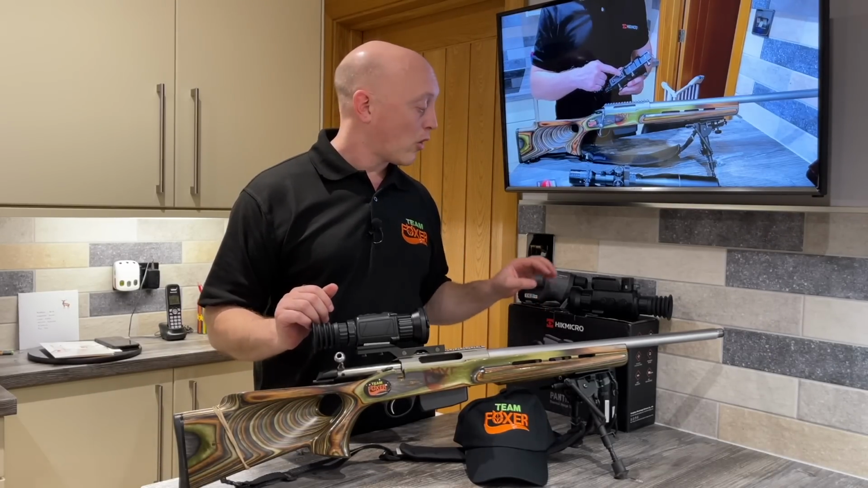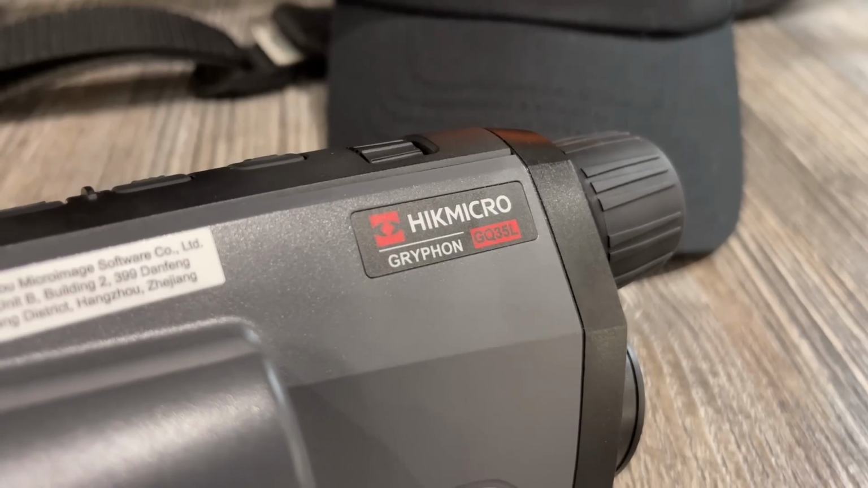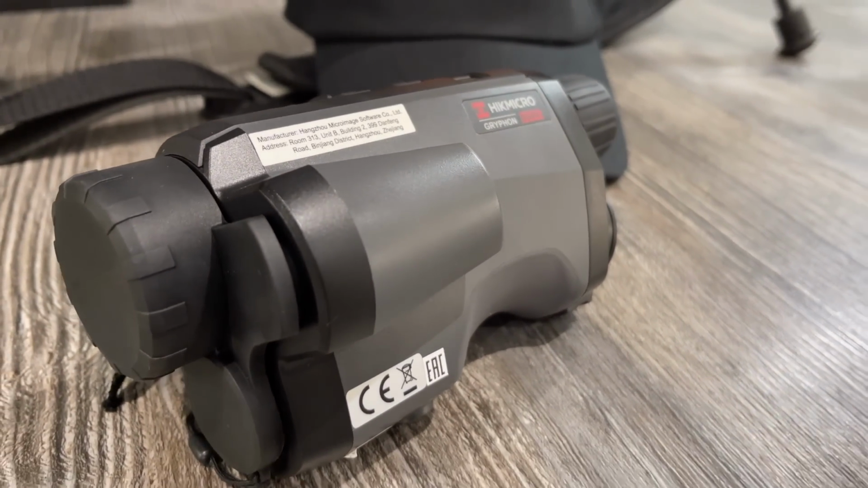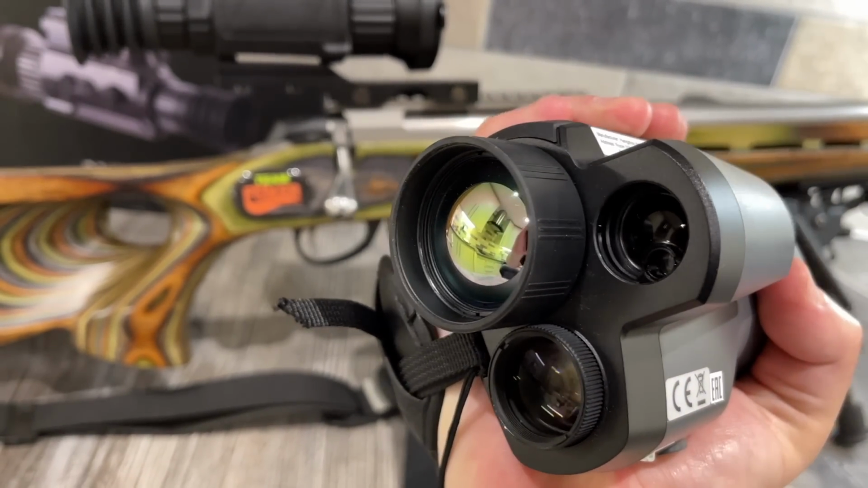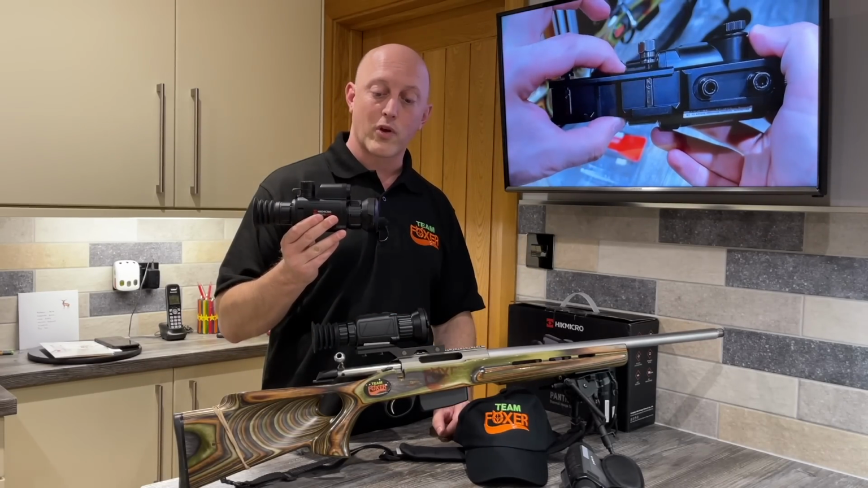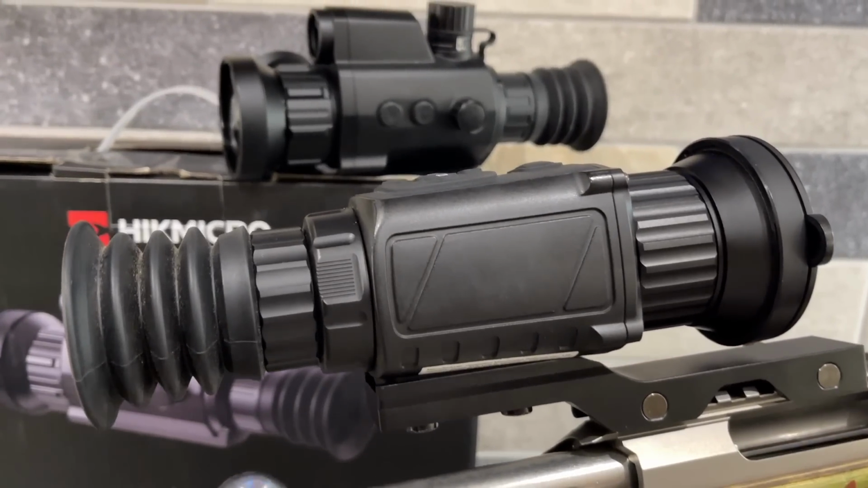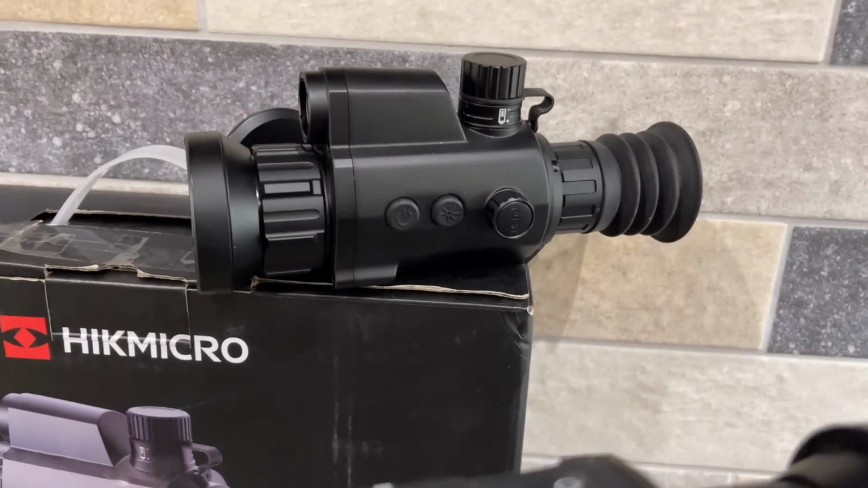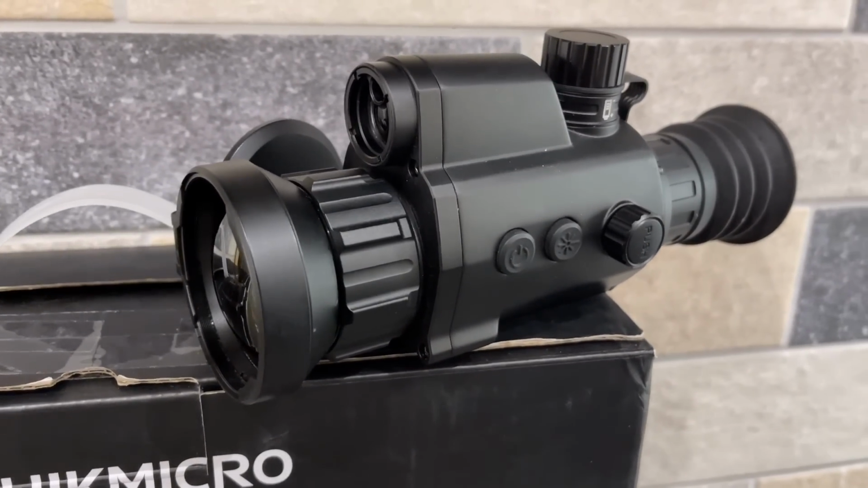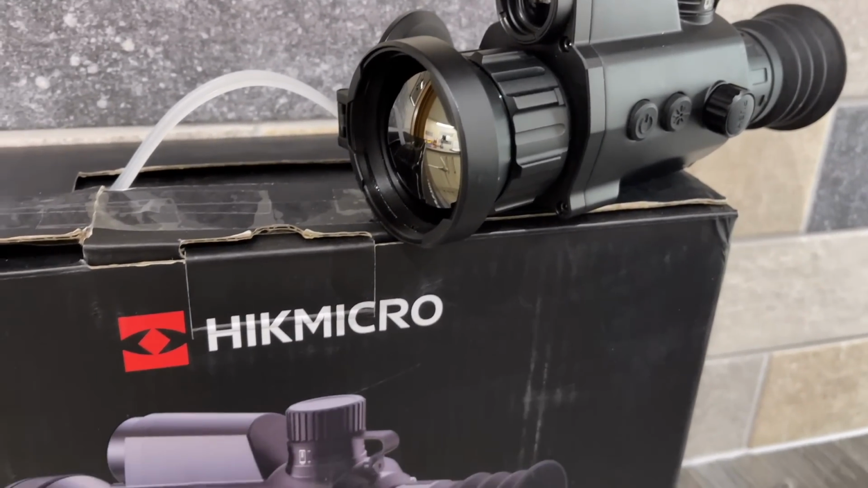And so, along with HIKMICRO's new Gryphon spotter, which we will take a look at in an upcoming episode, they've also sent me another thermal scope, the Panther. Now, this one addresses 3 of the 4 gripes I had about the Thunder. We have a built-in laser rangefinder.